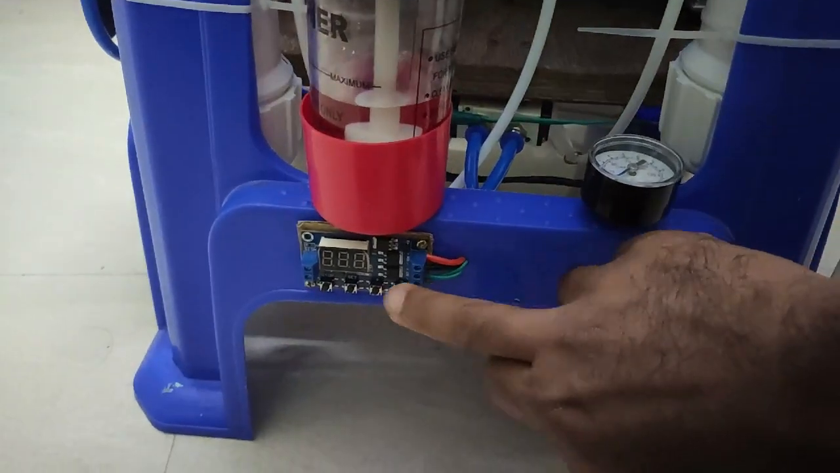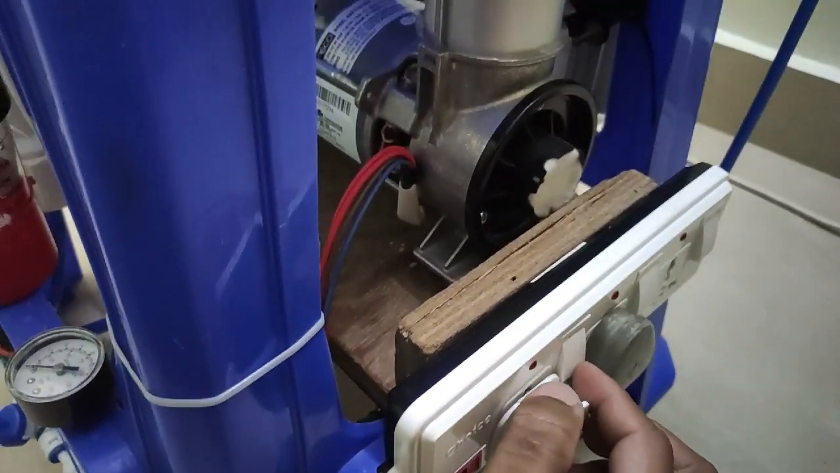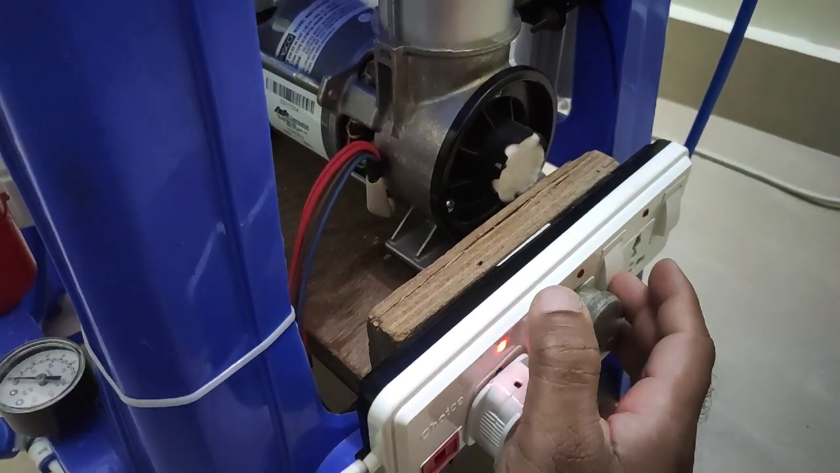This is a timer circuit which I'm using to control the solenoid. This is for the compressor, this is for the timing.